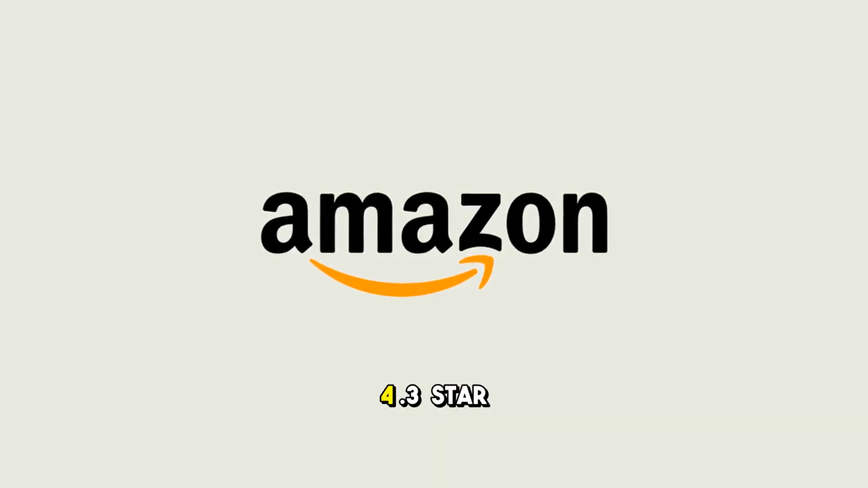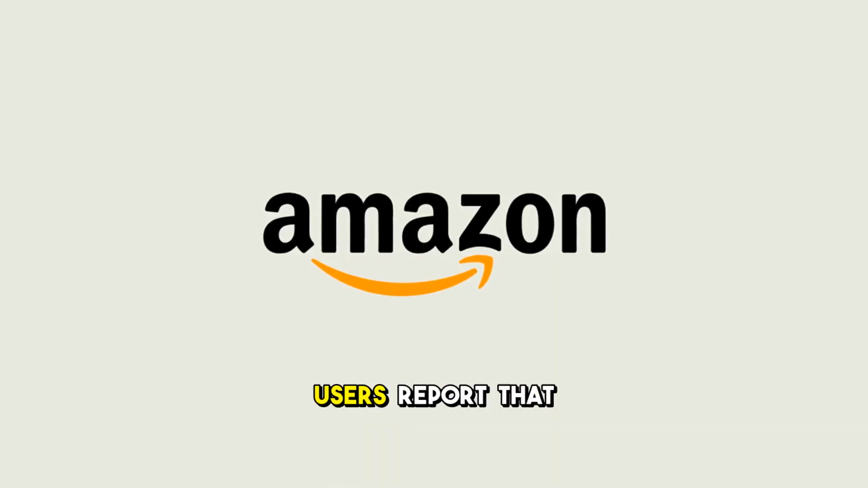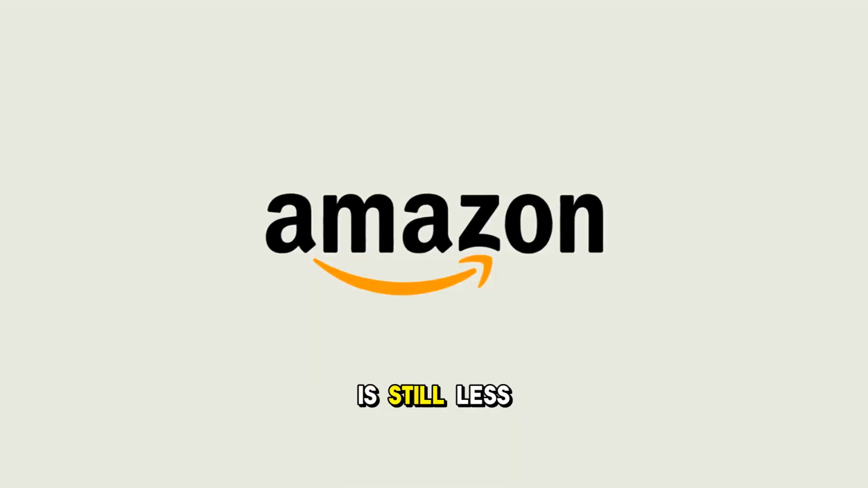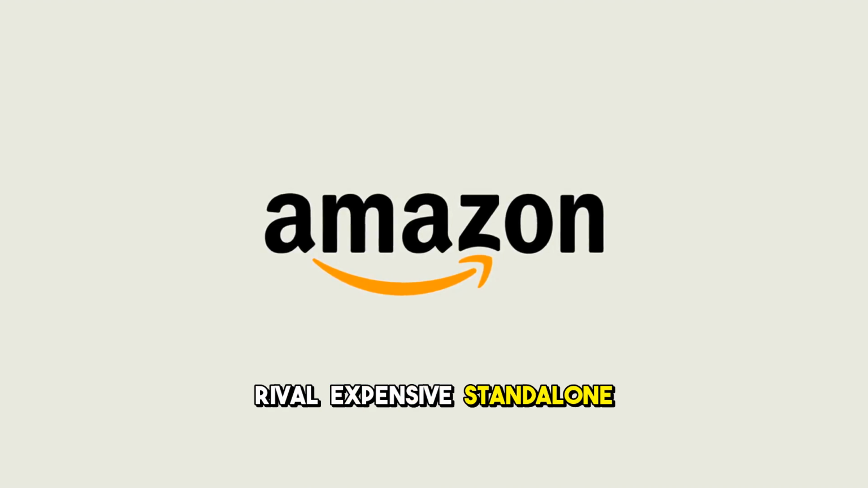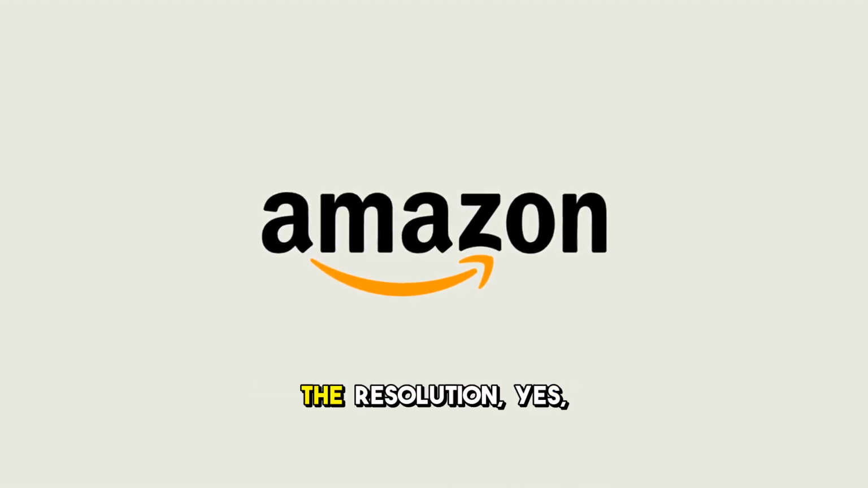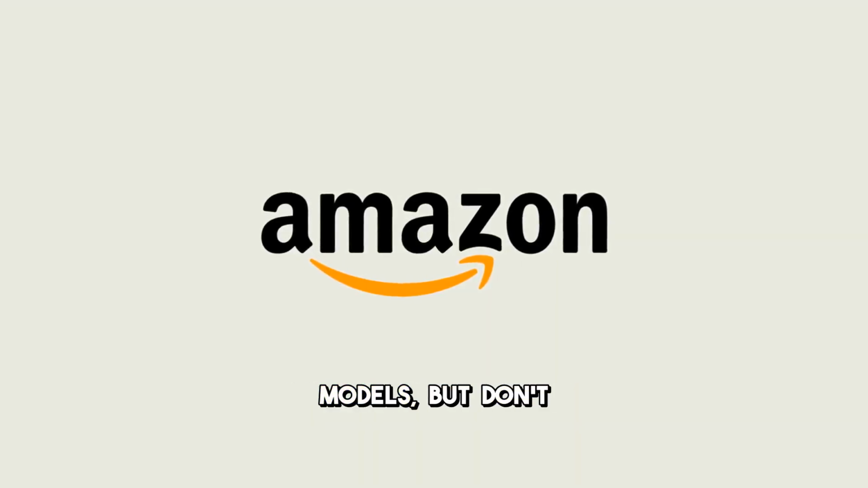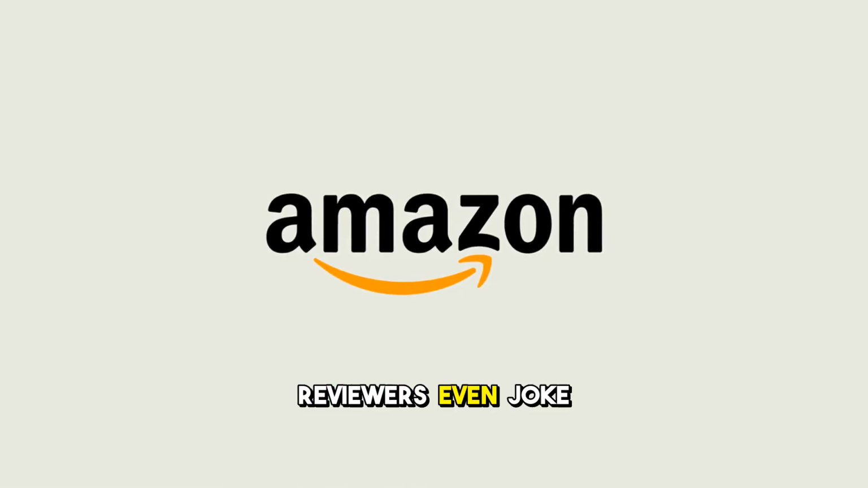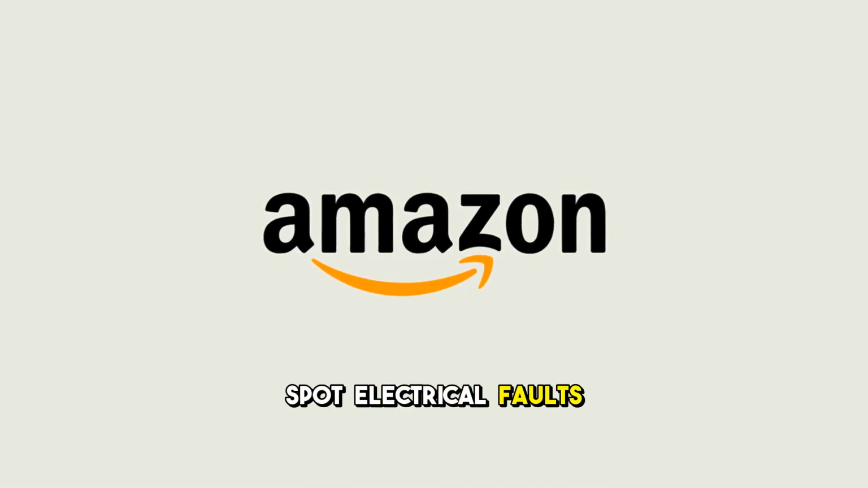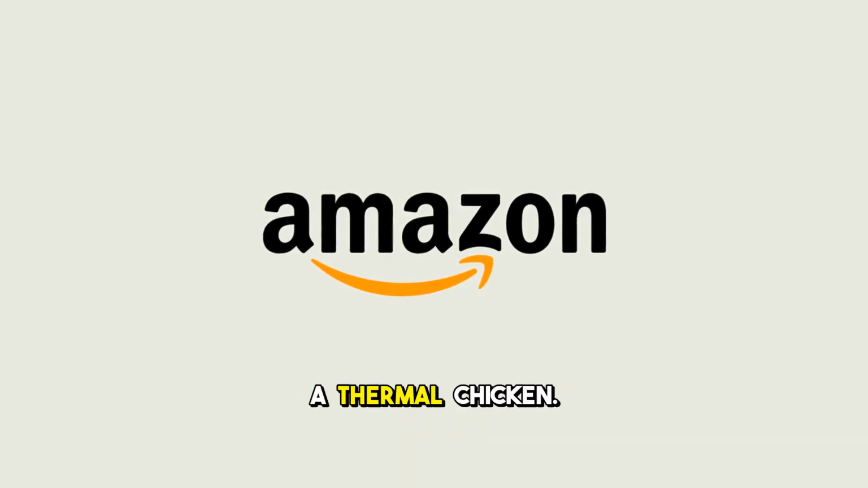Despite the decent 4.3-star average rating on Amazon and the $214 price tag, many users report that the image quality is still less than stellar, especially when you expect it to rival expensive standalone thermal cameras. The resolution, yes, it's technically better than the previous models, but don't expect to see pinpoint clarity. Some reviewers even joke that trying to spot electrical faults with this is like trying to find a needle in a haystack dressed as a thermal chicken.